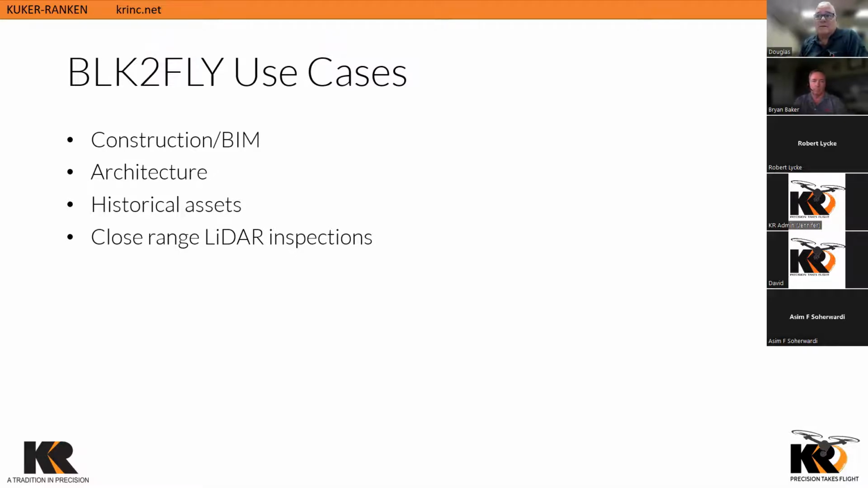Where this is a very useful aircraft is when we have vertical structures or inspection of different environments, and we can capture great detail either fairly close in or at a standoff. It's great for getting in very, very tight on various types of vertical structures.